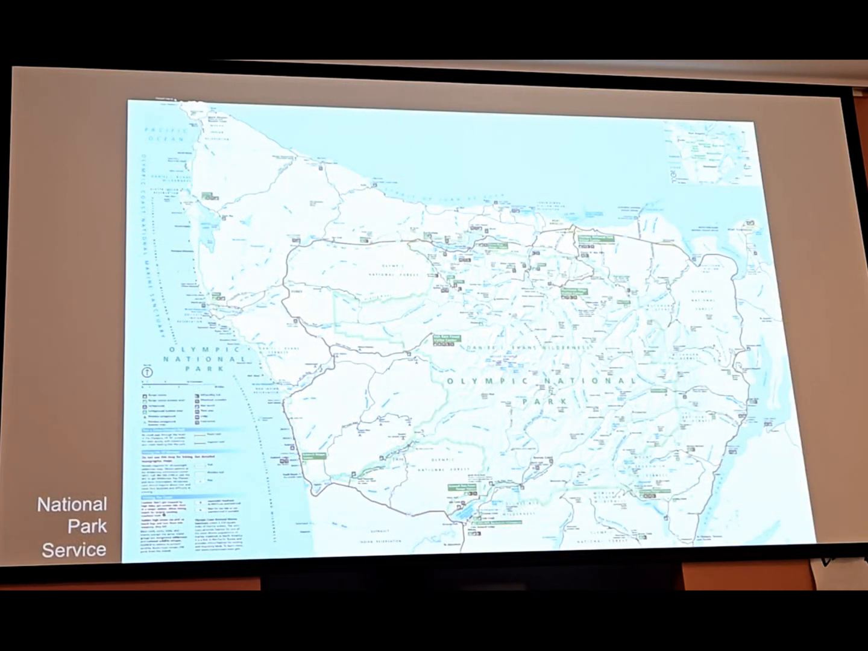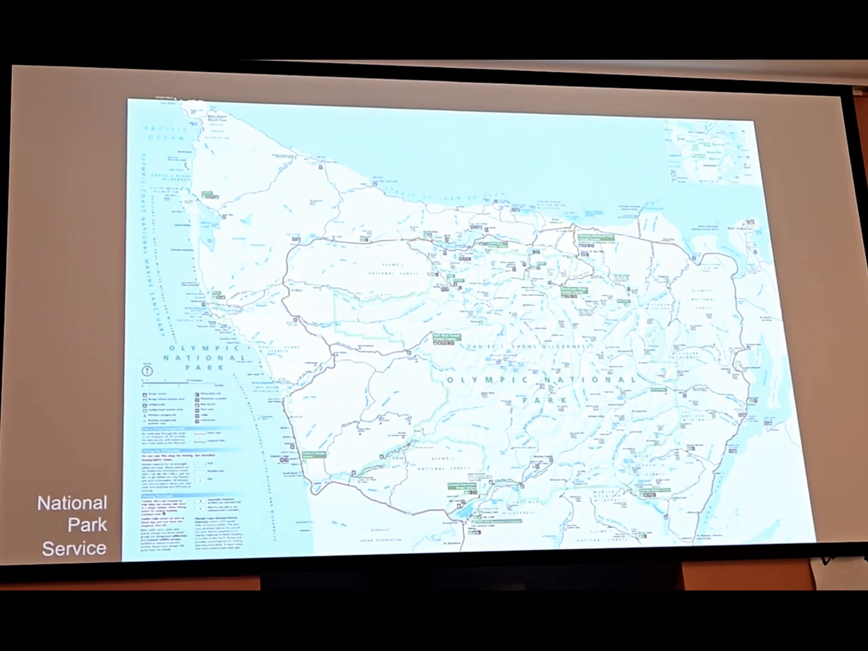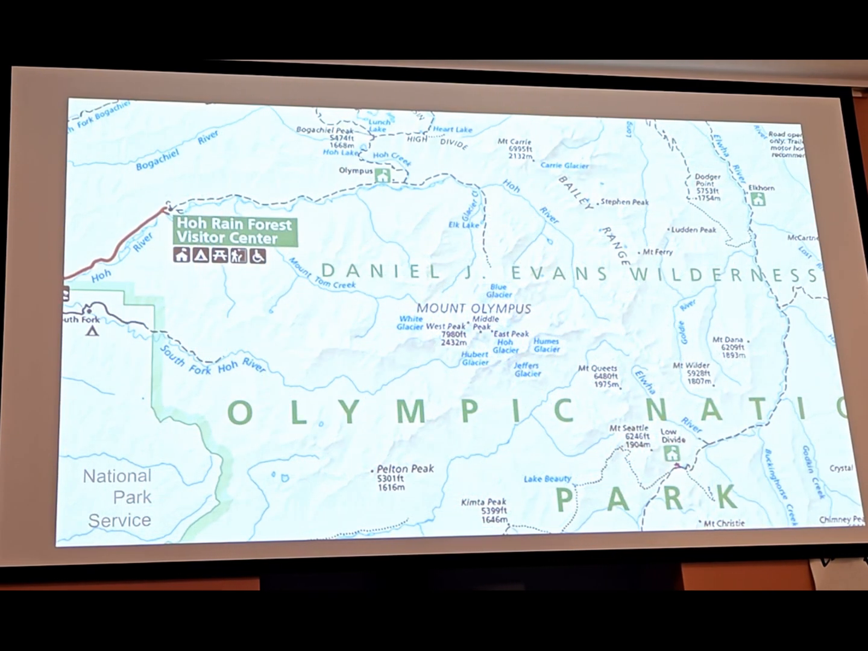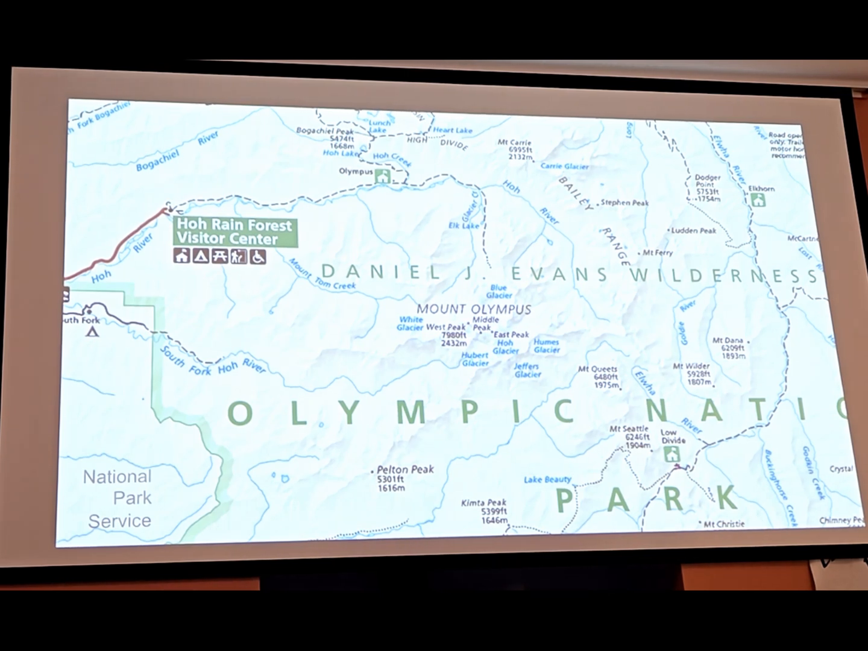All right. Let's switch over into our neck of the woods here. This is a place you're probably all familiar with, the Olympic Peninsula and Olympic National Park. Let's zoom into the center of this image, into Mount Olympus and its glaciated peaks.